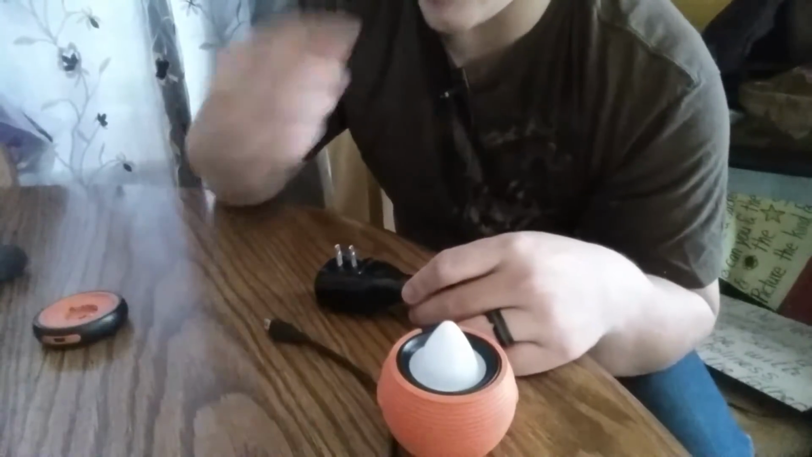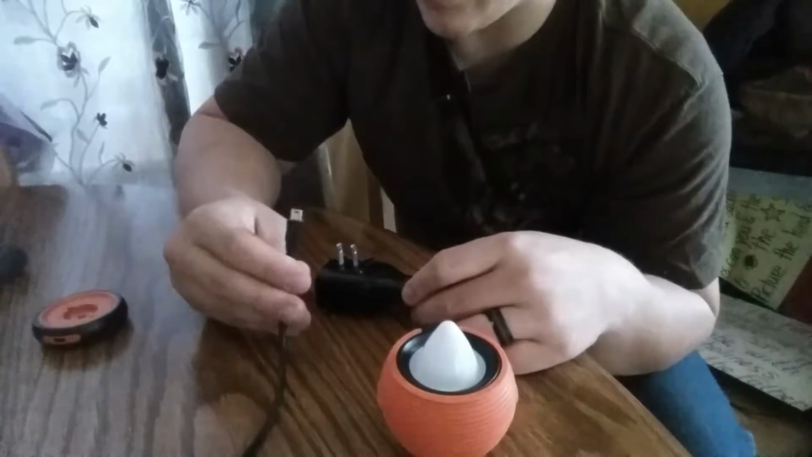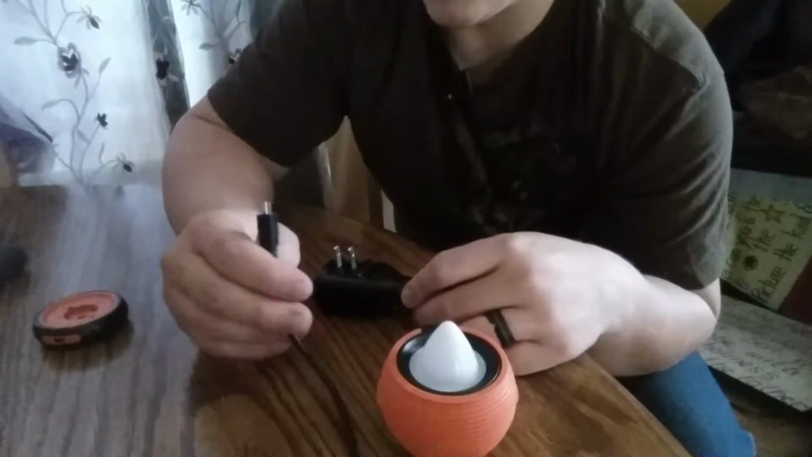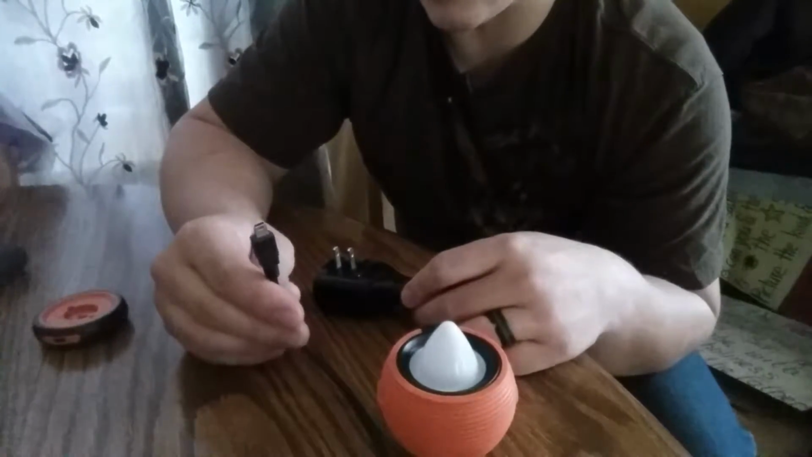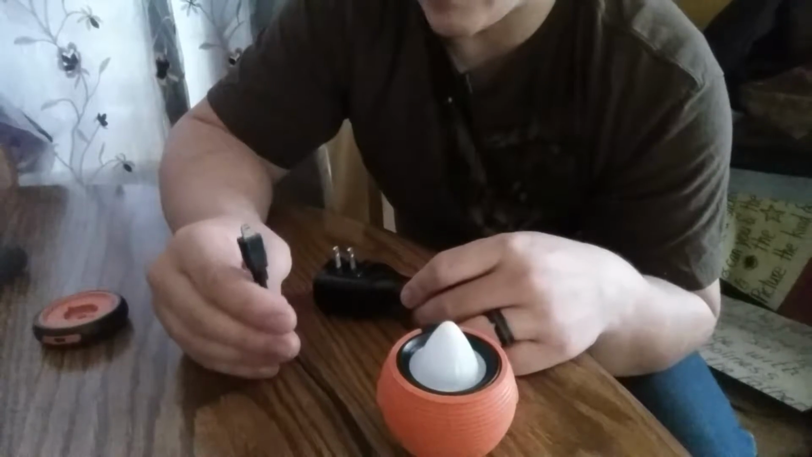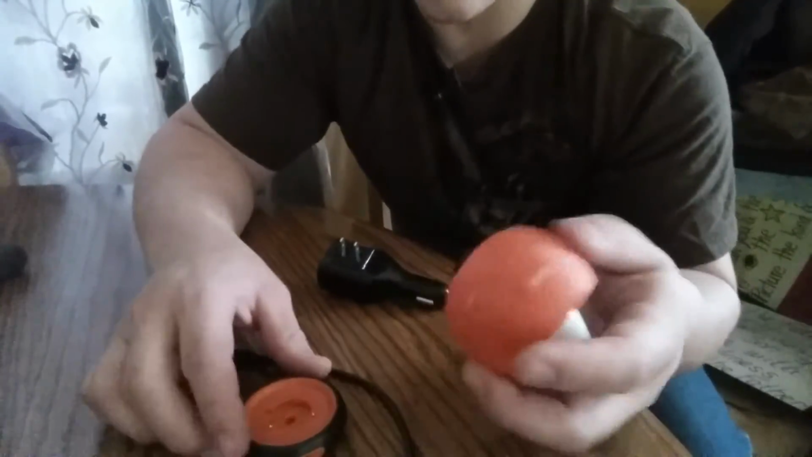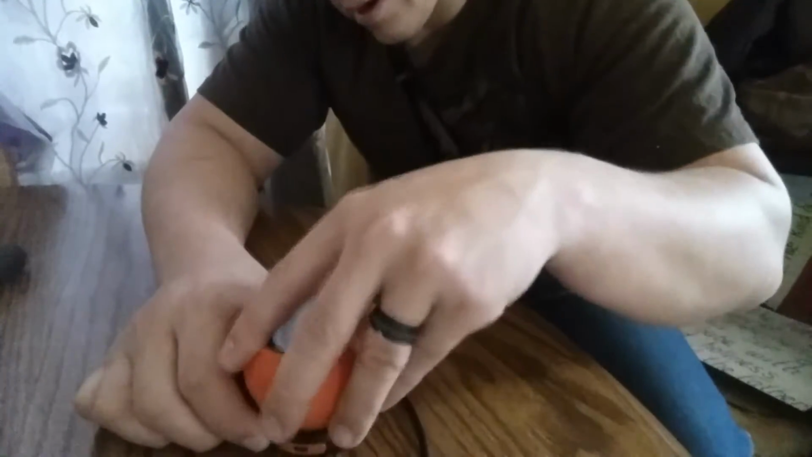There's your plug. It takes the same. Oh no, wait a minute. This is different. So don't lose this cord, because I don't know if they even make this anymore. LG used to have this for their phones, but not anymore. And then a little dock right there. So all you do is it sits on the dock.